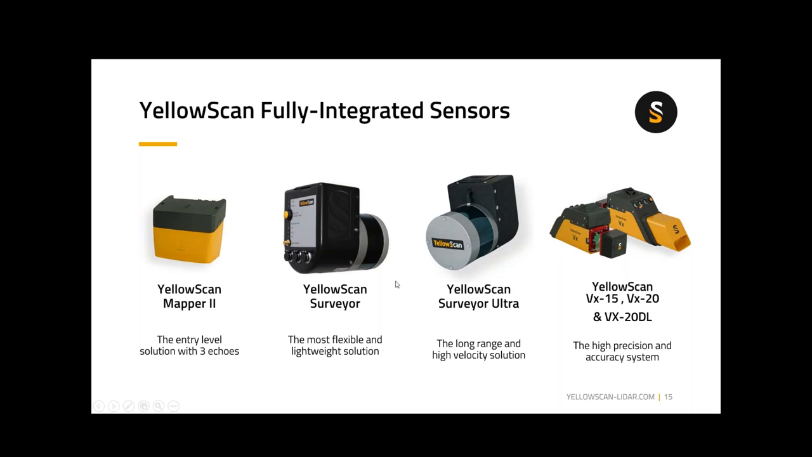We have two models using the Velodyne products. The VLP16 is our Surveyor, so it's a 16 laser system. I'll tell you a little bit more about the specs on these in a moment. We have the Ultra, which is the Velodyne VLP32, or the Puck Ultra.